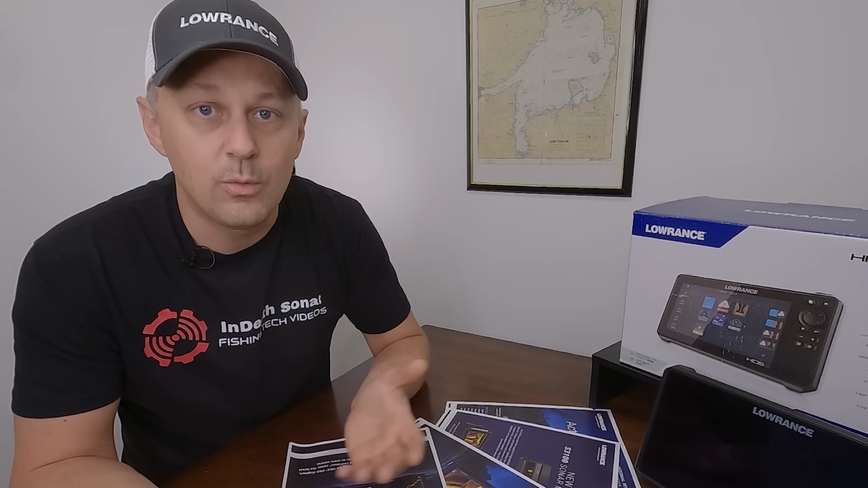Of course, there will be a time and place for this module. If you're an HDS Pro user, really the only thing you're going to get out of this module is SideScan FishReveal. But if you're an HDS Live, Elite FS, or Carbon user, this module will actually bring all the ActiveImaging HD features over to you when you add the module and one of the ActiveImaging transducers. So for those users, it's really nice that Lowrance has brought that over. So let's take a look at the module and the features it has.